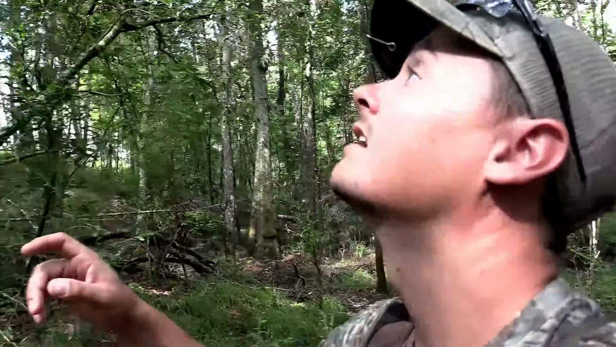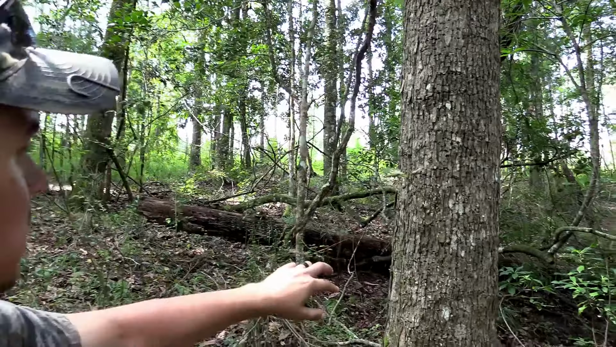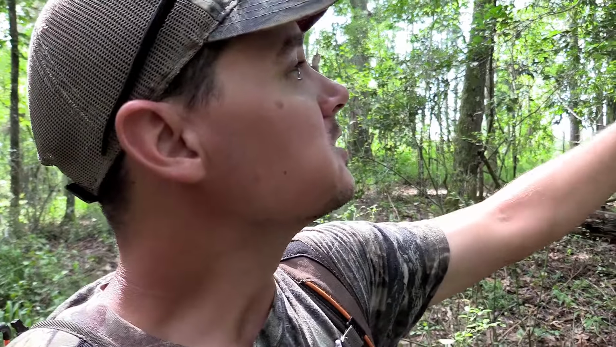But I'm thinking this tree right here is probably gonna be this tree right here behind me, which we're about, I'd say, halfway up the ridge. You know, and it's almost to the top of the ridge there. But in this tree, I should be able to shoot down into the drainage. It's a far shot to the other side of the ridge, back to the other side over there to that other ridge.